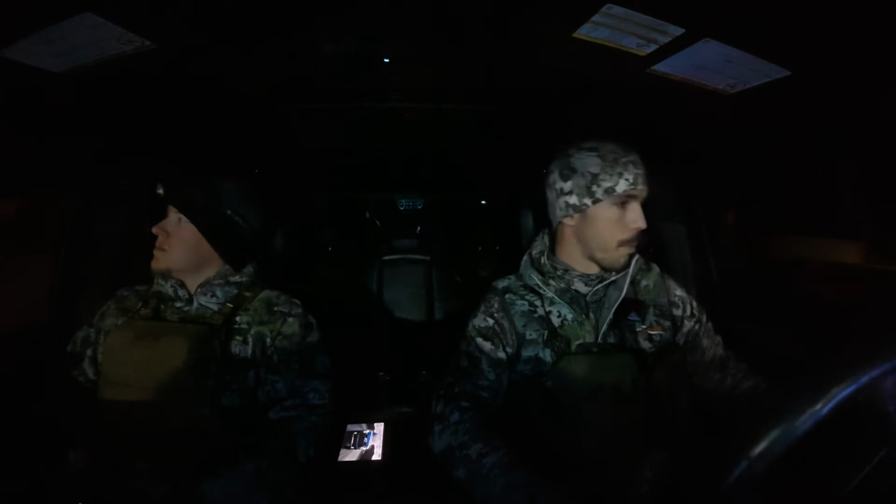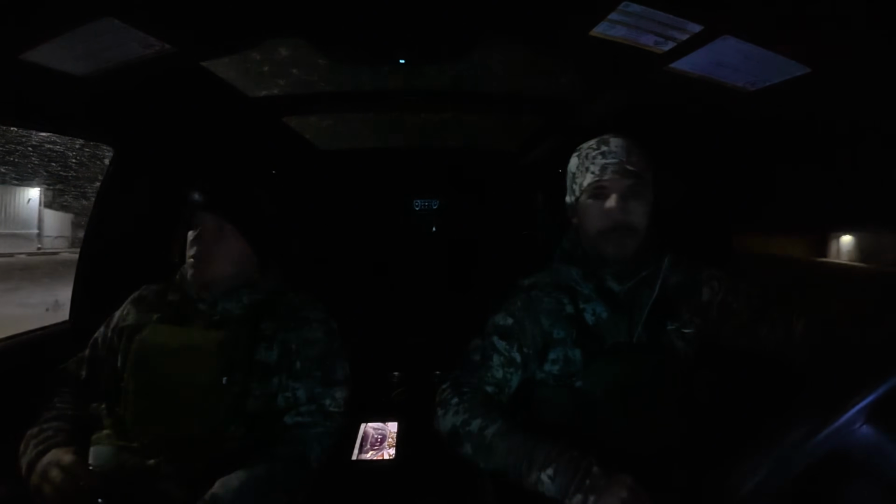Like I said, Cody's scope didn't have audio, and then we forgot here and there to get the GoPro out. But hopefully tonight will be better. Hopefully tonight's action packed. I'm really itching to pull the trigger. Neither of us really shot a lot last night, so we're both kind of itching to kill something tonight.